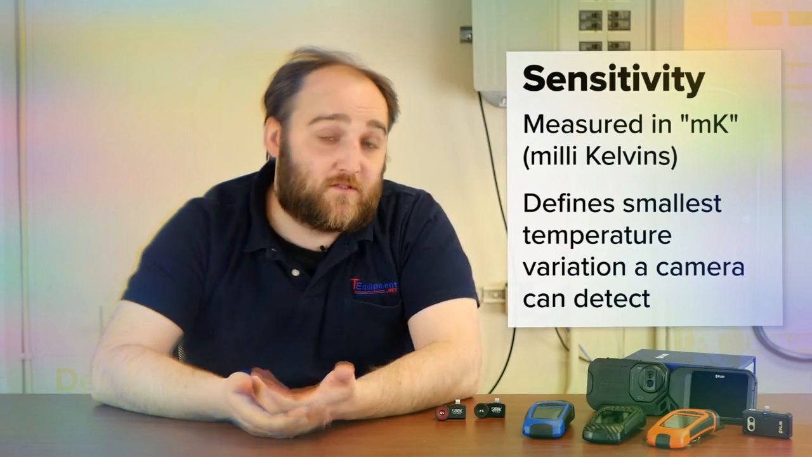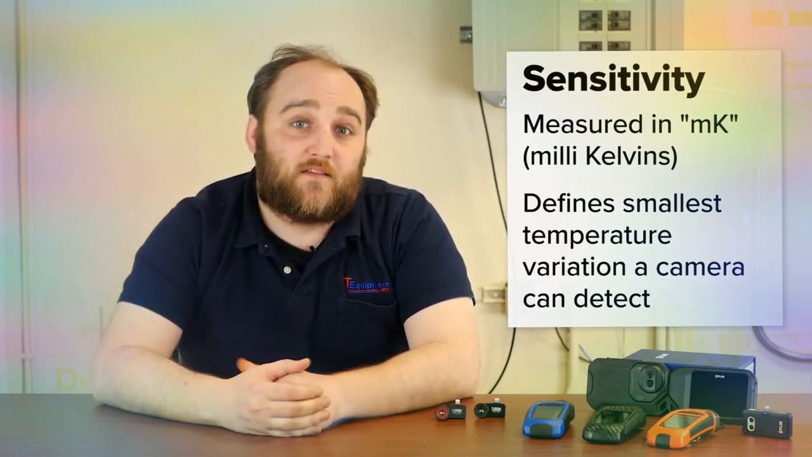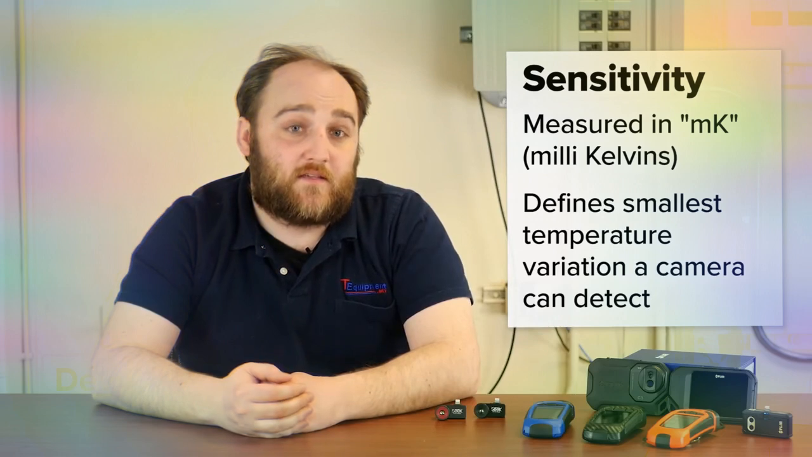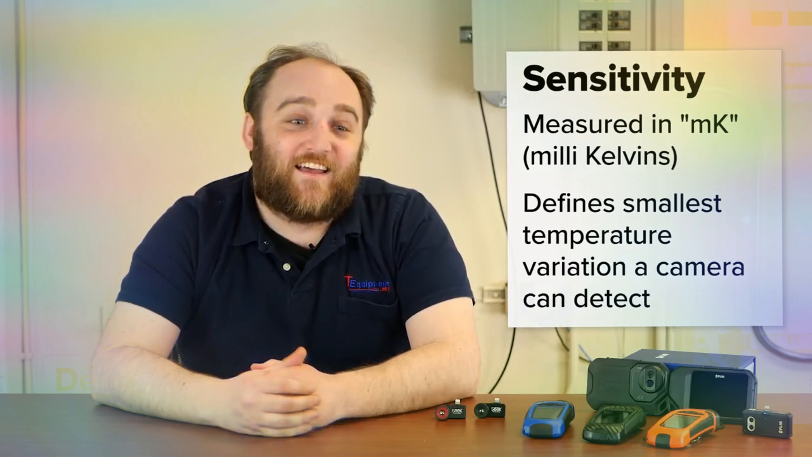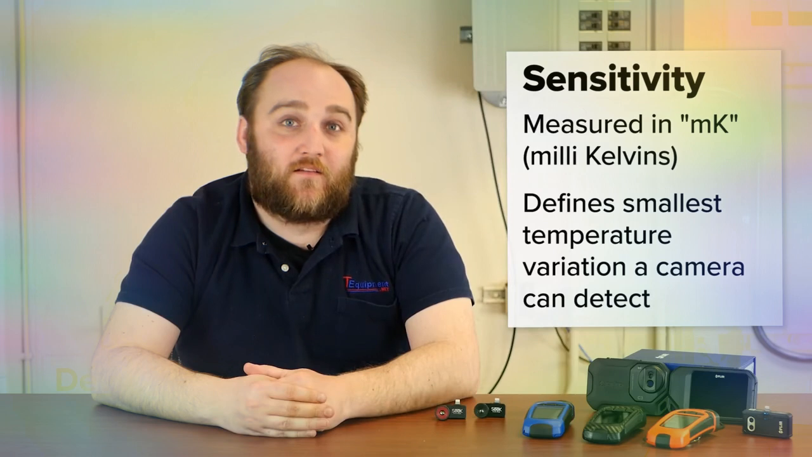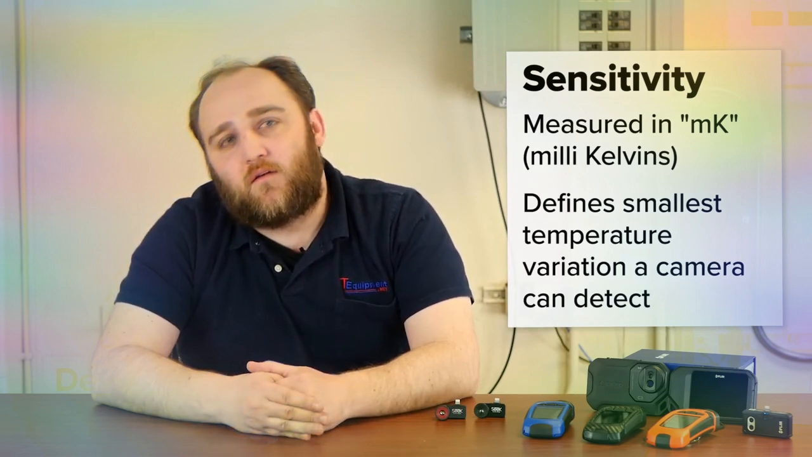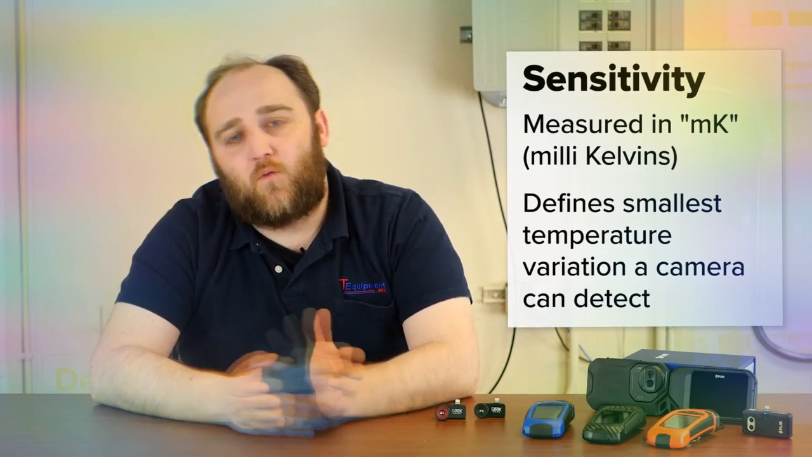So kelvins, which you might remember from your high school science class, is a scale of measurement which starts at absolute 0, and 0 on the Celsius scale is negative 273 degrees. So when you have Celsius and you want to go to Kelvin, you add 273 degrees to go one way or the other.